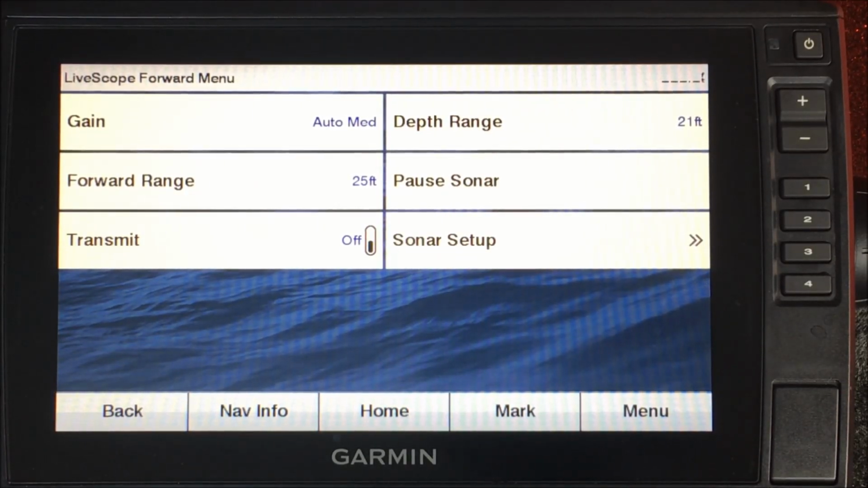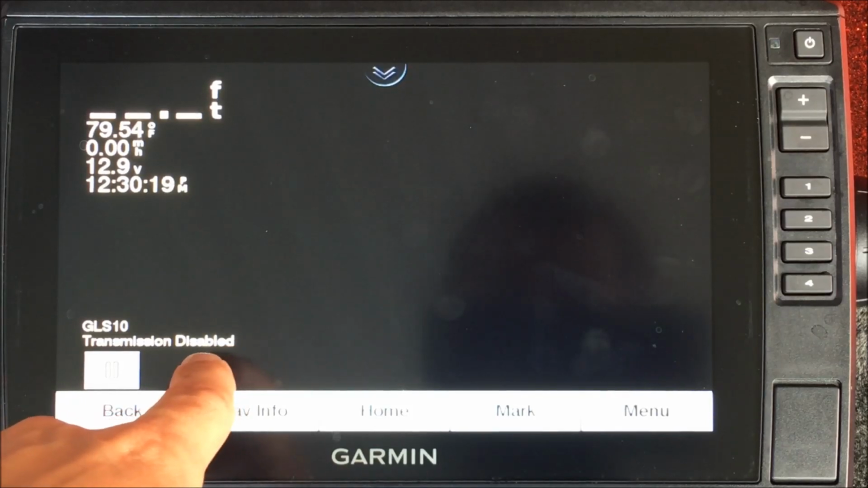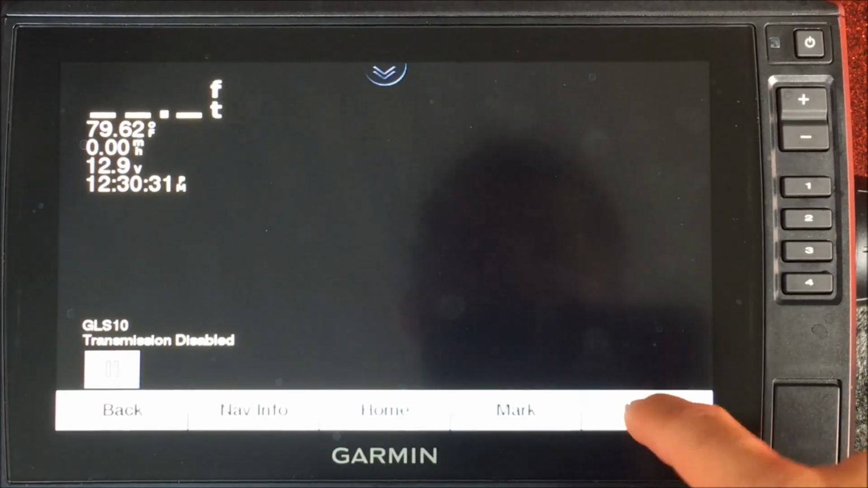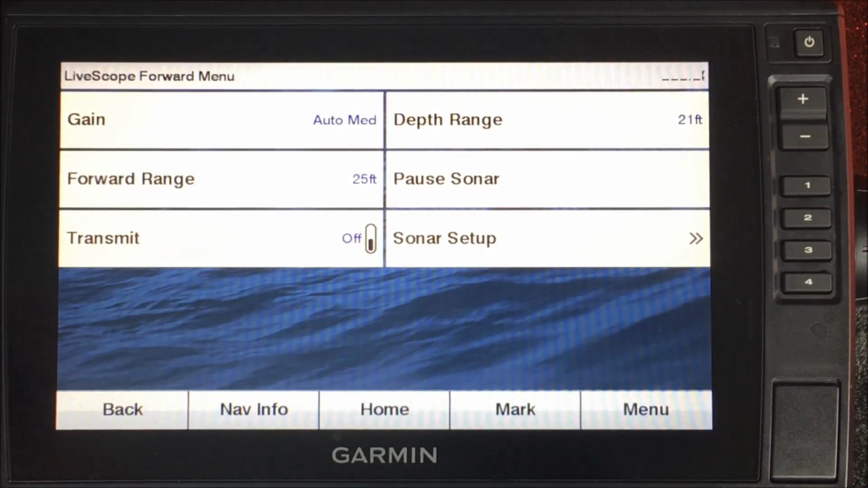Alright, let's talk menu. So I run a Garmin 93 SV, and right now my Livescope transducer is not in the water, so I have the transmission disabled. I suggest if you don't have your transducer in the water, disable your transmission. That way your transducer is not pinging. Basically turns your transducer off. So how to do that, you go to menu and transmit right here. So you see we have it off. Once I drop the pole in the water, I'll turn that back on and we'll get a reading.